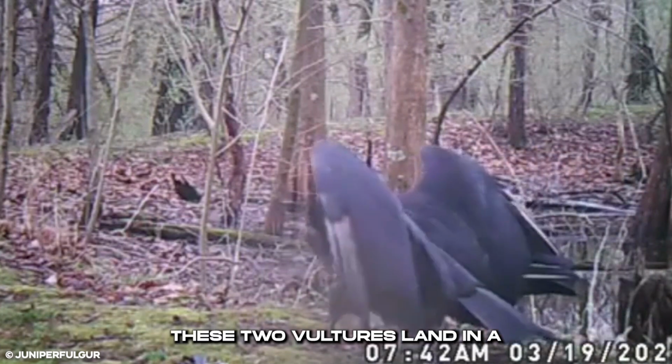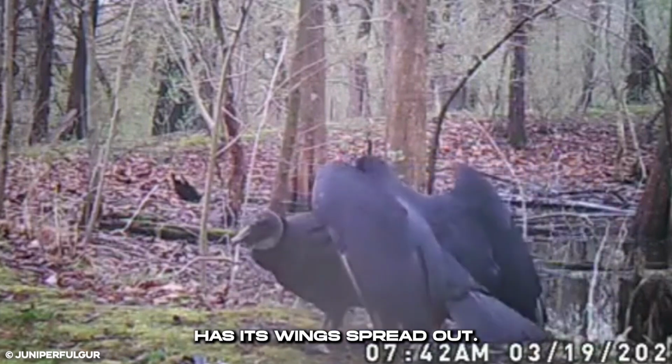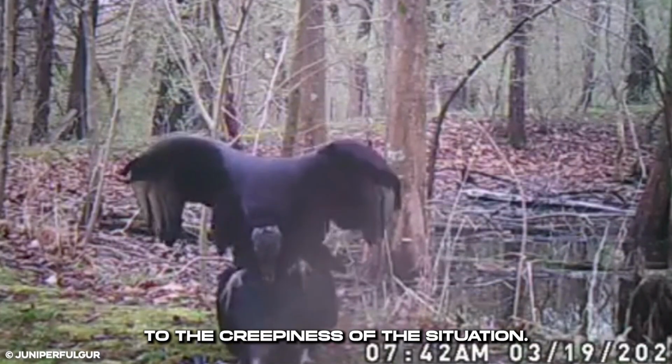These two vultures land in a deserted part of the woods. One of them in particular has its wings spread out. It walks back and forth and around the other vulture. Weirdly, they are silent, adding to the creepiness of the situation.